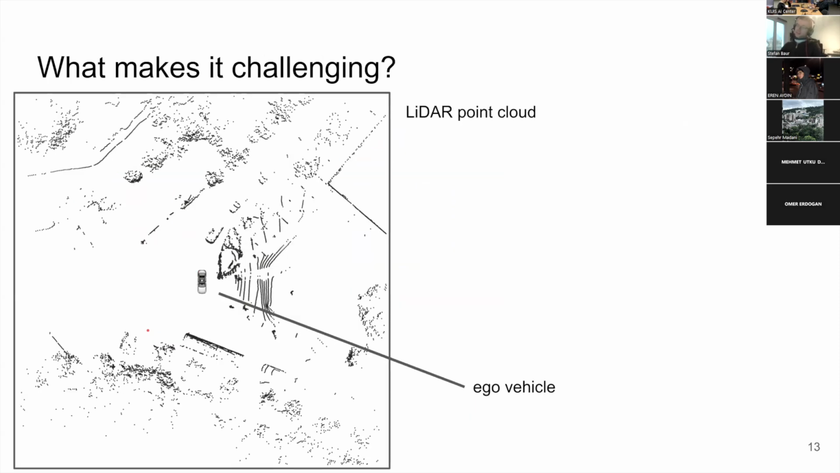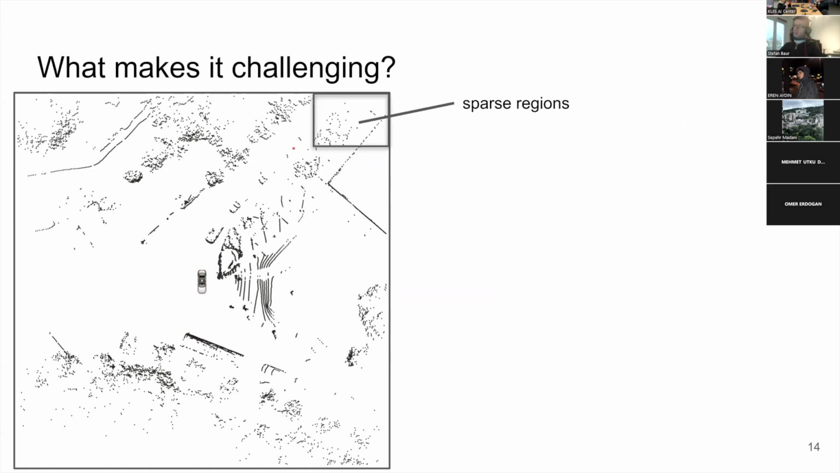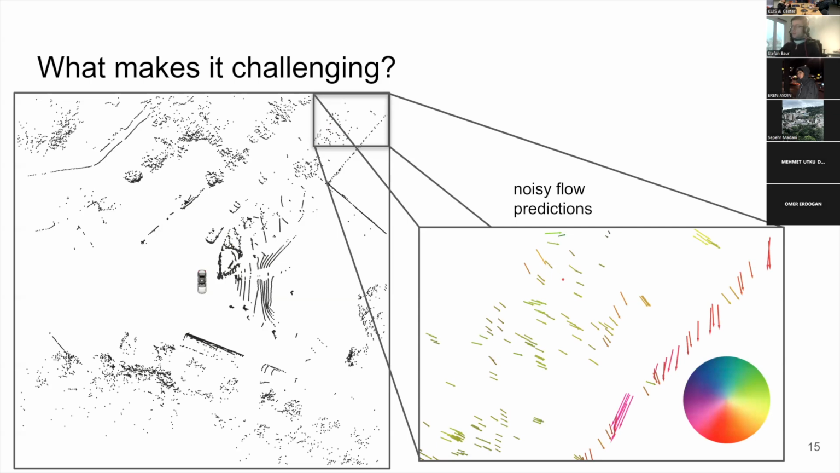And so the question now is, what makes this challenging? Basically, there's multiple reasons, but the biggest reasons, at least for LiDAR, I think, is that we have really sparse measurements in the distance, basically. But also very closely, stuff can become occluded and so on. But really, for these faraway regions, very far away from the vehicle, we get very, very noisy predictions here. And you can see, okay, here at this boundary, for example, we're getting very weird artifacts.